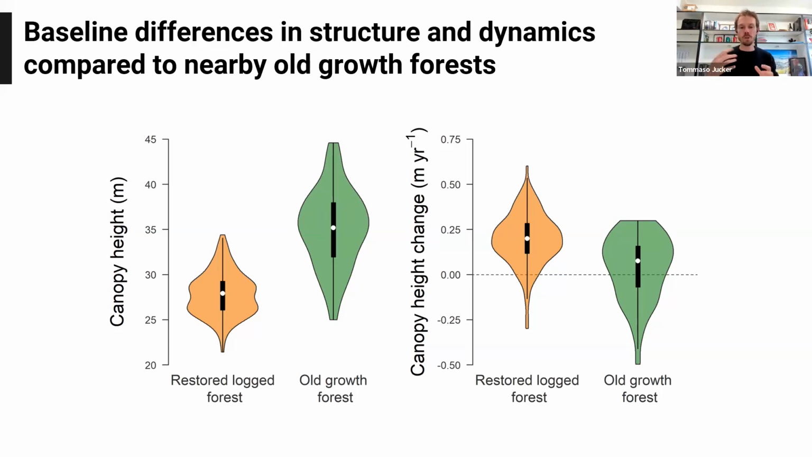They're also different in terms of their dynamics. On the right, I'm showing you the difference between the 2020 and the 2013 data, the height change within the two acquisitions. We can see that the restored forests are gaining height at a faster rate per year than the old growth forests, which is what we'd expect in this system as they're recovering from a disturbance.